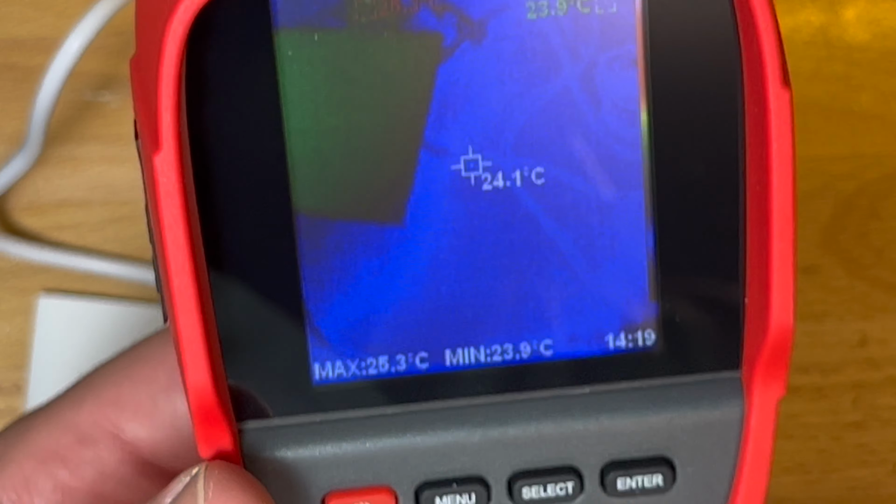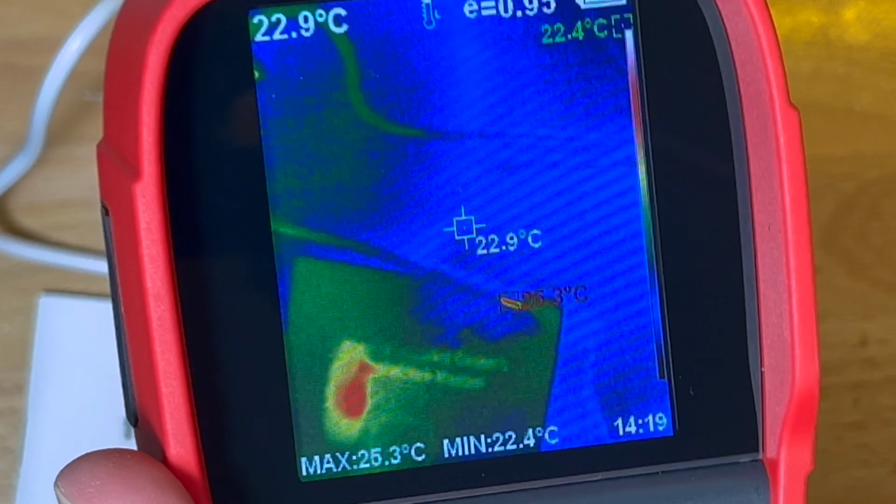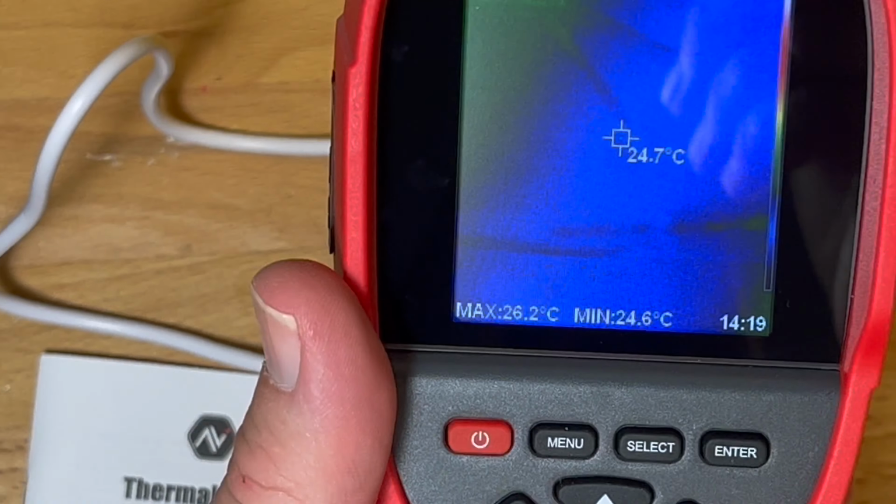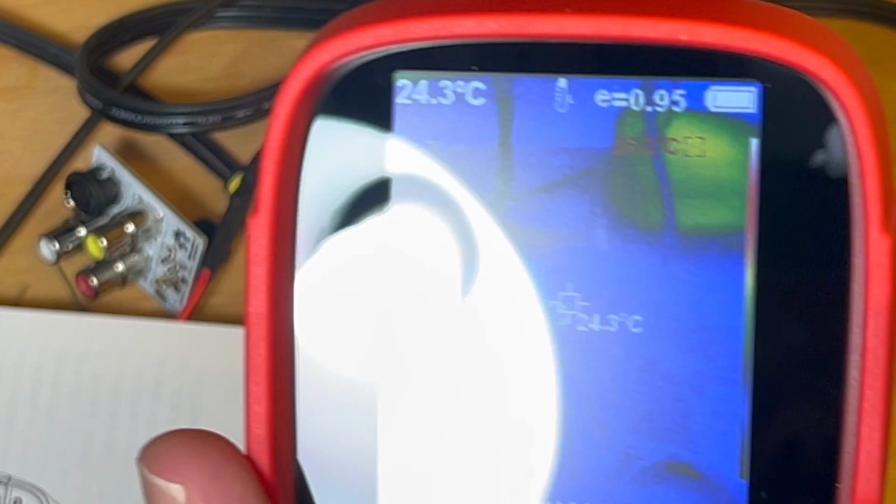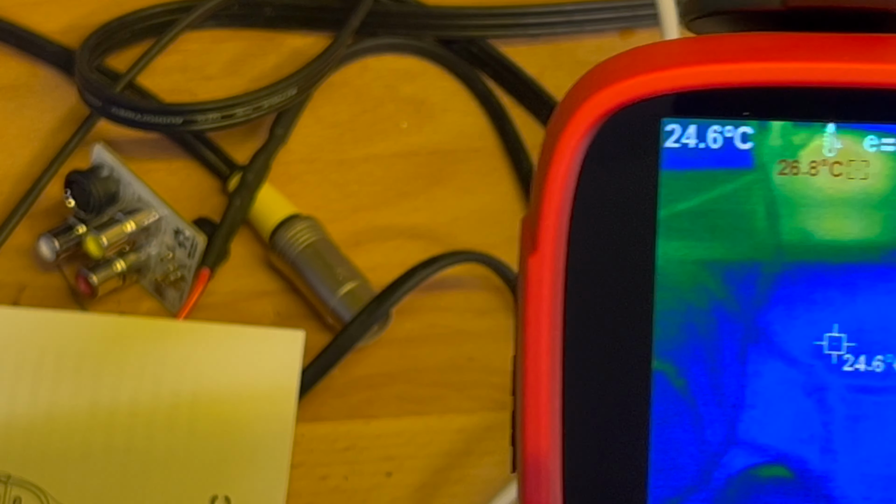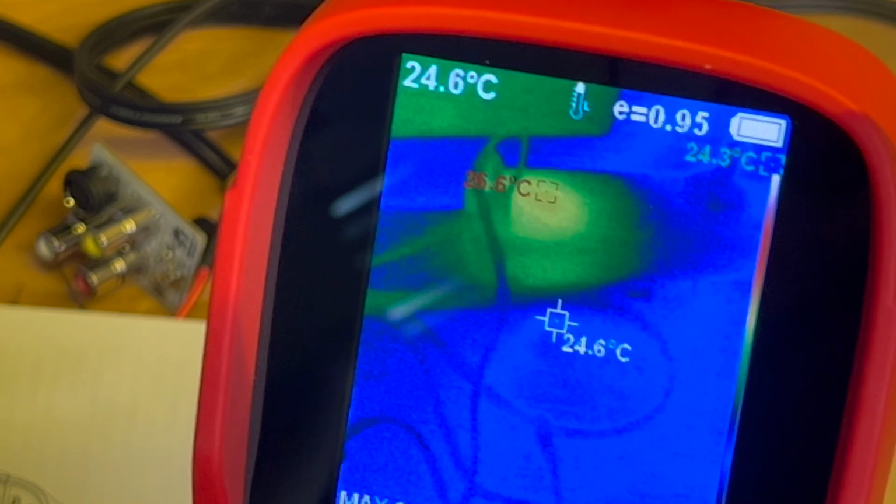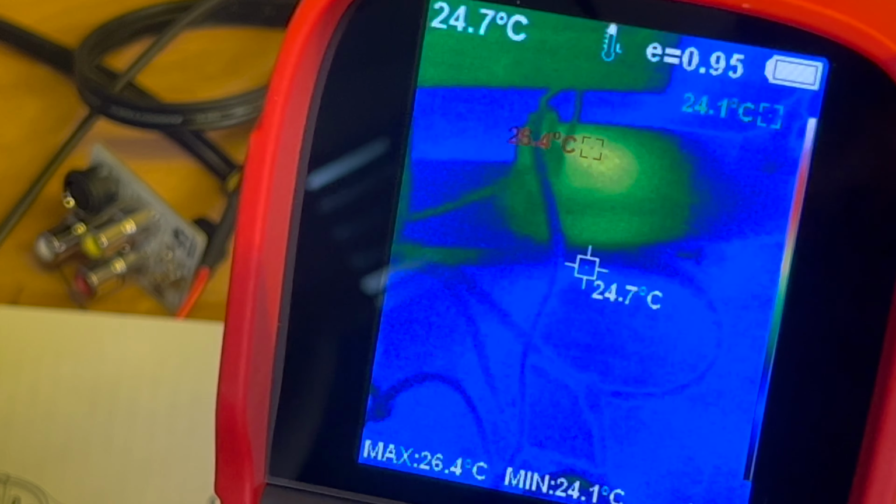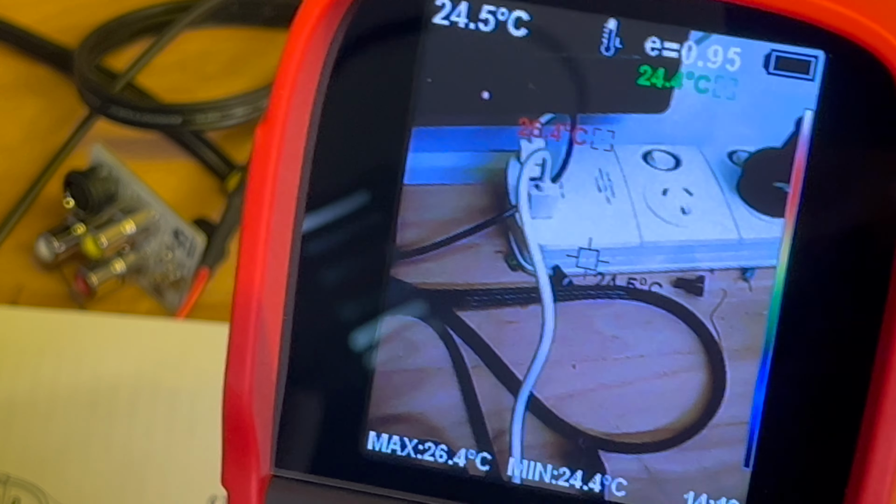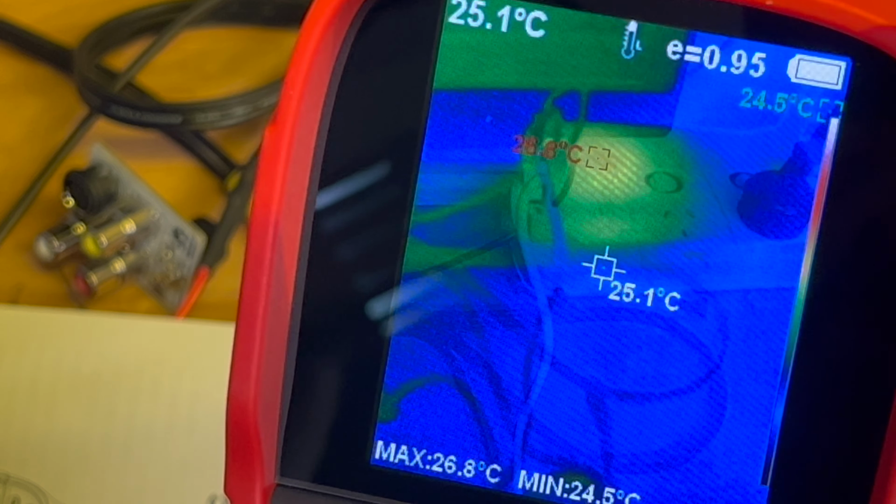Okay, now we're going to do this. So get that out of the way. Okay, so that's looking at my, oops, sorry. Pressing the up and down button, okay, this is how we can change the color scheme.